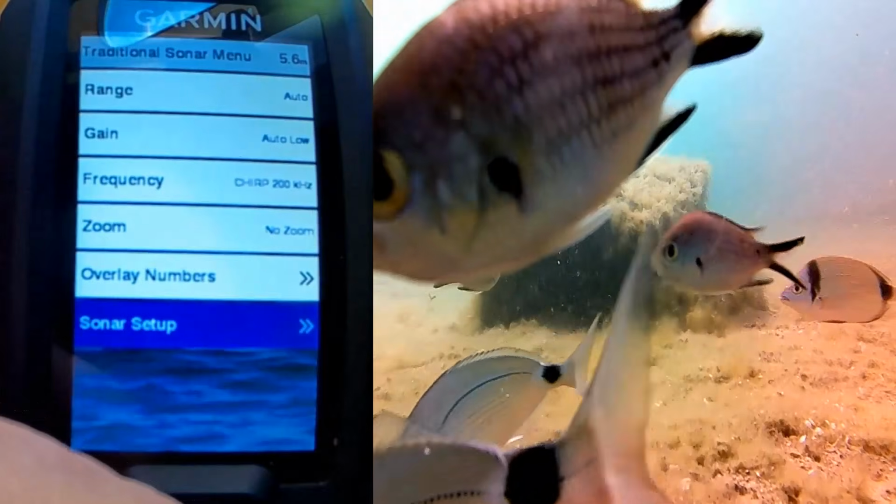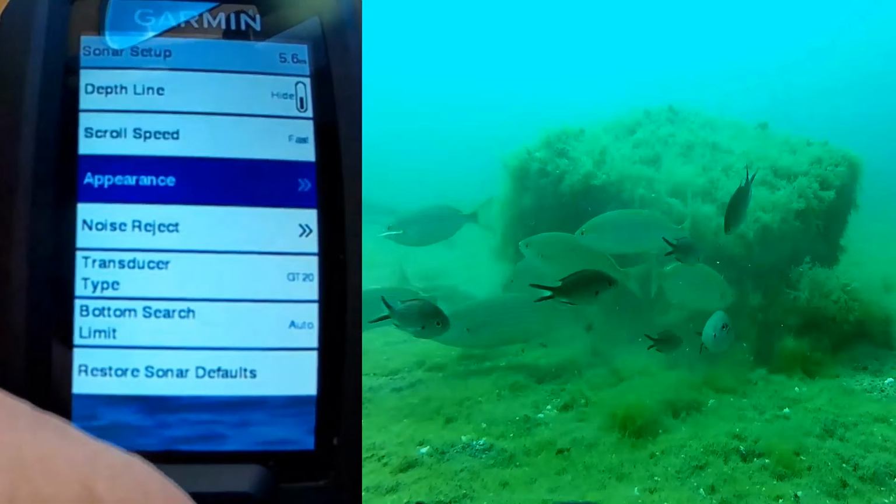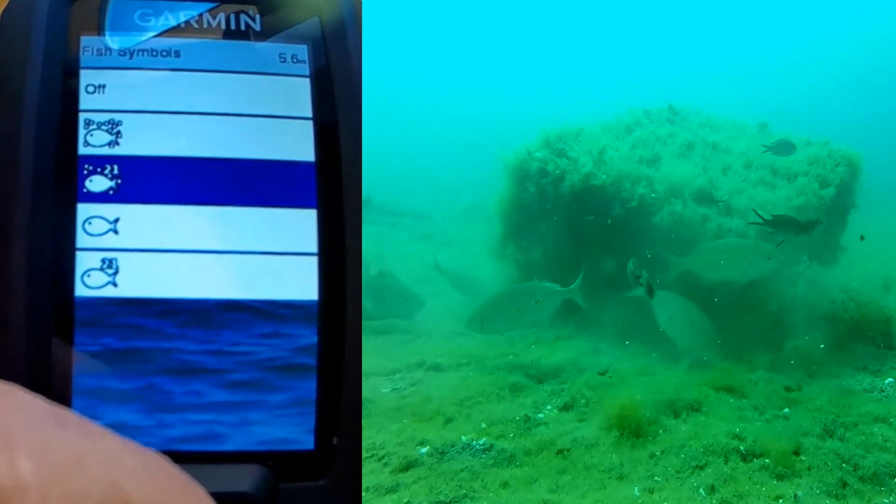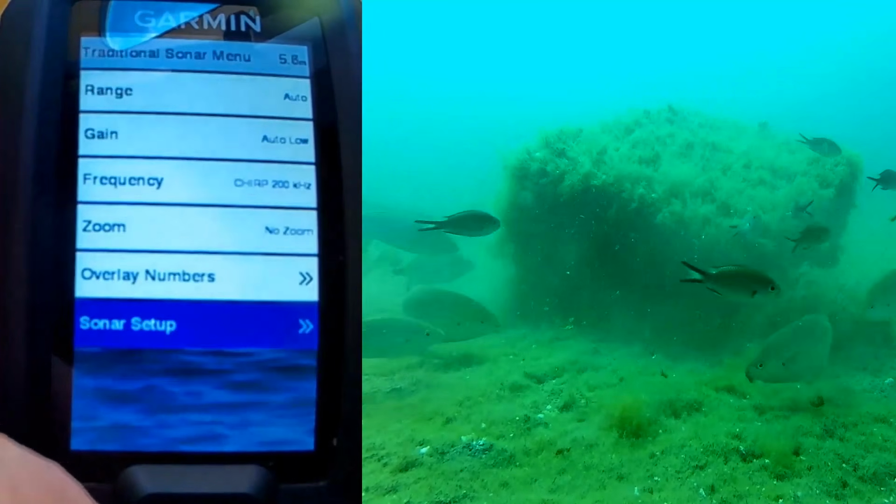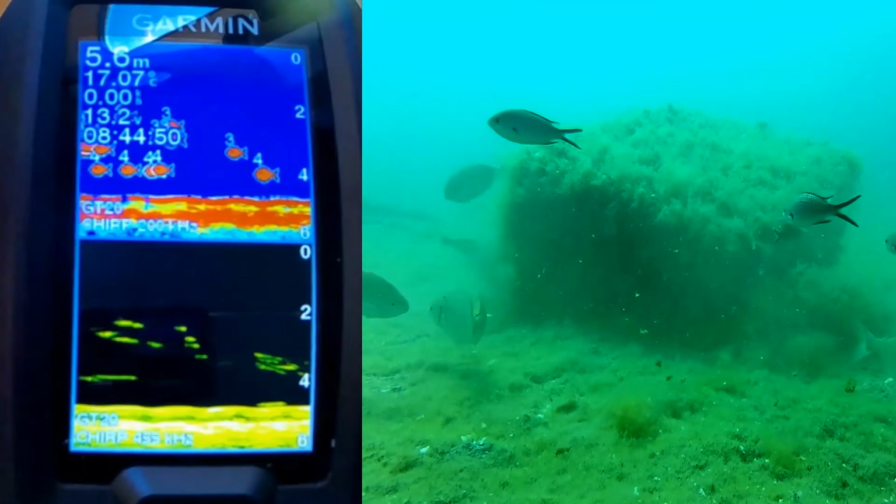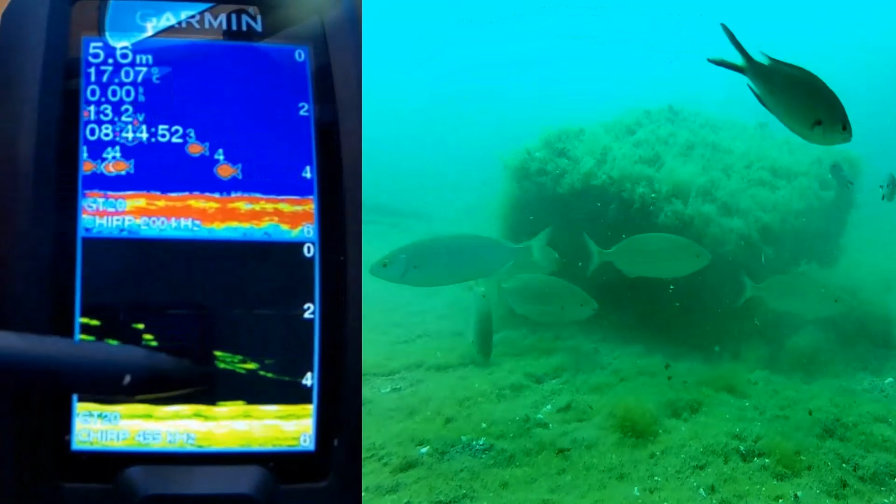Oh, look at that fish, it just bumped into my camera. Now I'm going to put the fish symbol back on, because this is giving me an idea of what is actually down there. And there we go. Look at that. All those fish on the top of my screen here, and all the fish are showing up on my clear view.